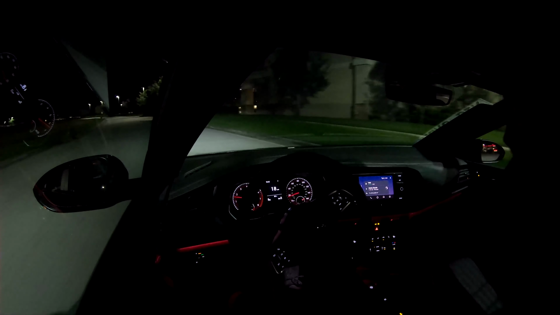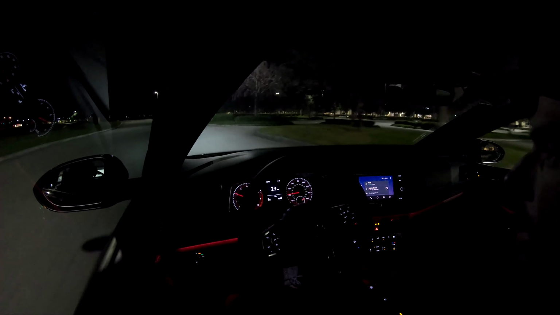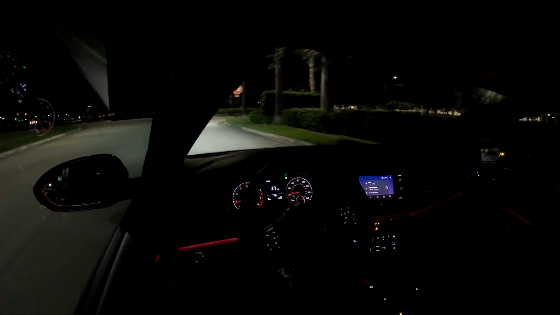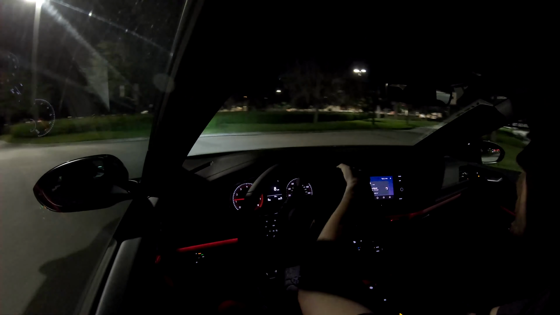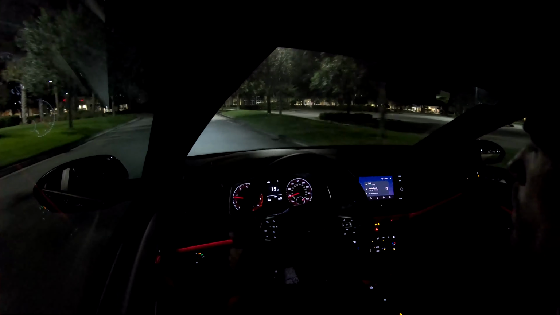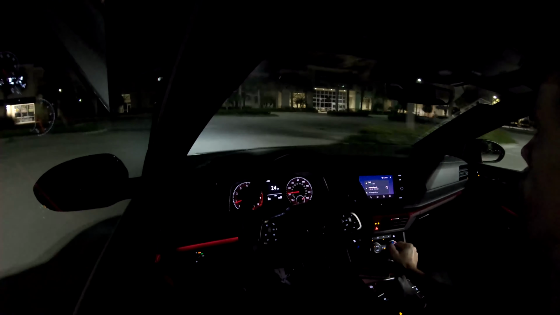You can either customize it through the infotainment center, or when you change modes between eco, comfort, the different situations that are on there, you can customize to different colors. I think in eco it changes to white, and comfort it changes to blue. Everything kind of changes around to match your mood.